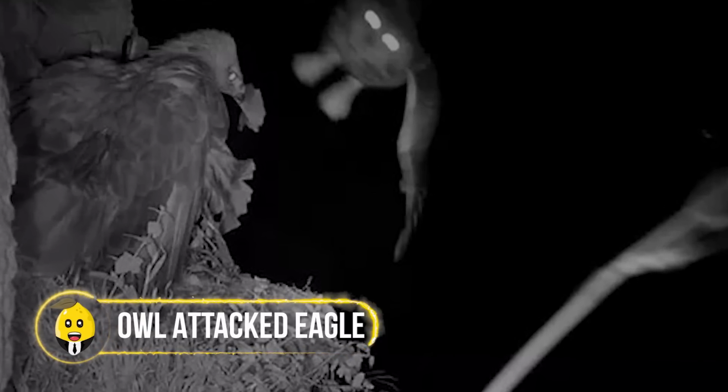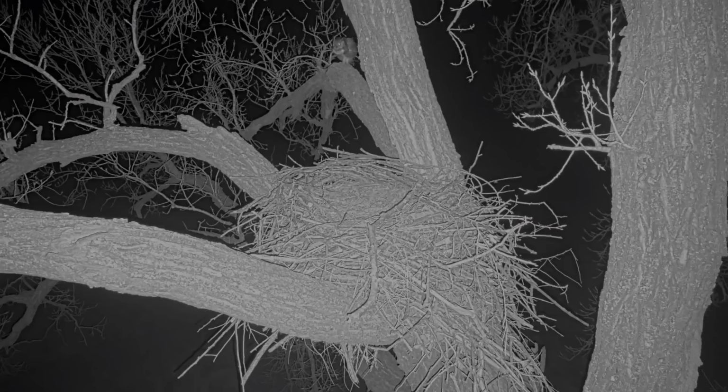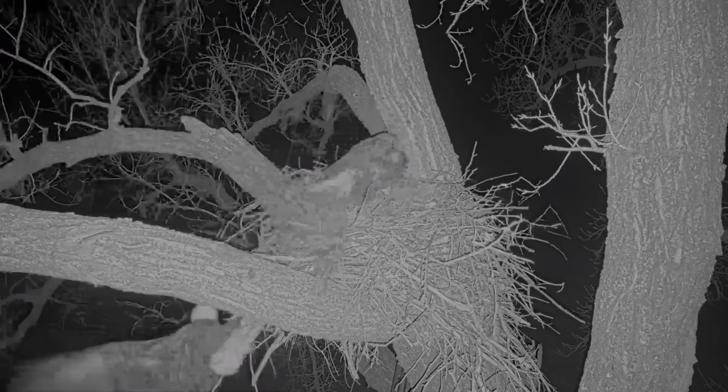Owl attacked eagle. An eagle with its eaglets was chilling at the side of a mountain in its safe nest, and suddenly, this happened. From the pitch-black background, two glowing eyes suddenly approached. In an instant, a ghost-like creature dove and vanished from sight with one of the eaglets.